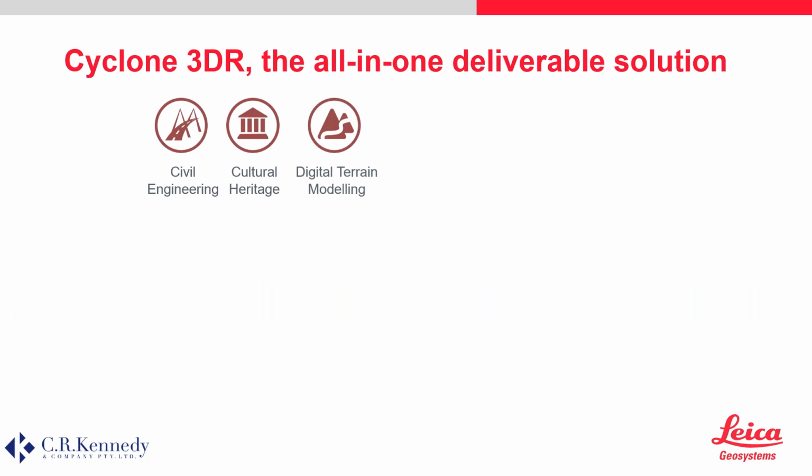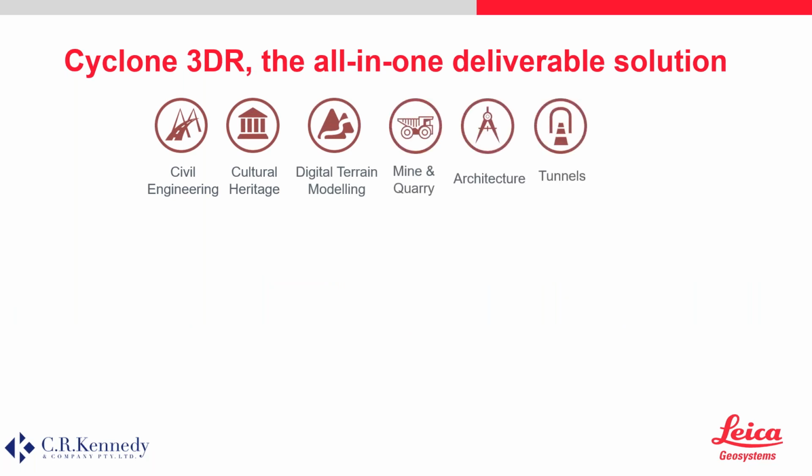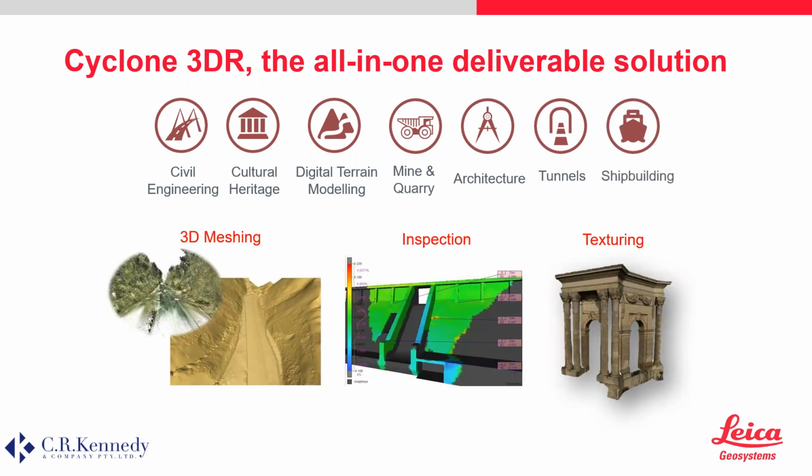So what is Cyclone 3DR? For those of you who haven't heard about it yet, or haven't seen it, or haven't heard about 3D Reshaper, never used it, this is a view of what type of applications this software can be used for. It's a software that's dedicated to point cloud processing, and it can be used in all sorts of domains like surveying, but it goes from civil engineering to cultural heritage to architecture, or through specific workflows even for tunneling.